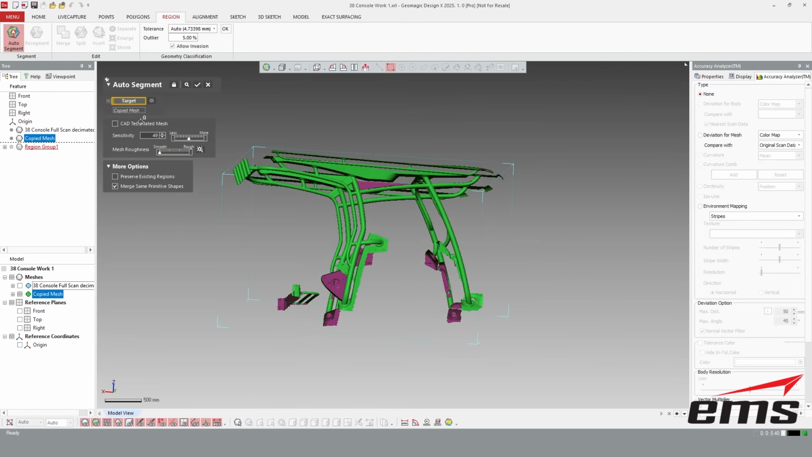So we come in here. I'm going to say auto segment. I've played with these settings a little bit. This seems to work good. My mesh is pretty smooth. How sensitive do I want it to be? Do I want to merge similar shapes? Yes. So let me get this started, and we're on the copied mesh, and I'll explain.